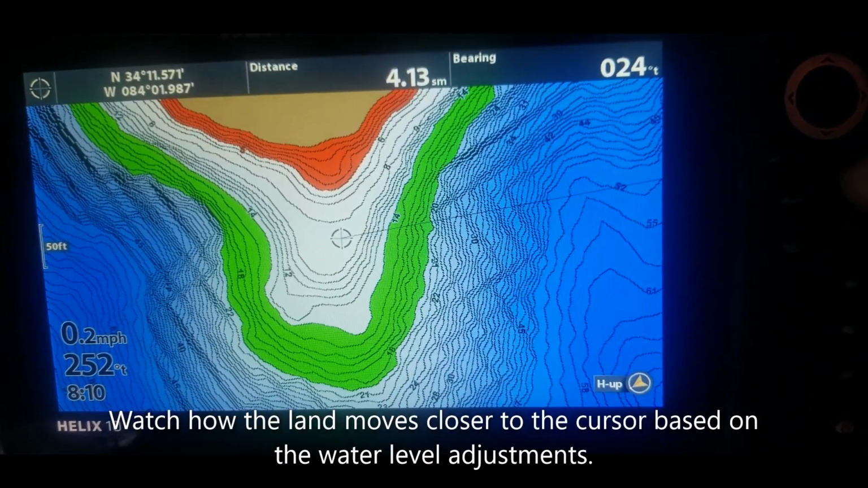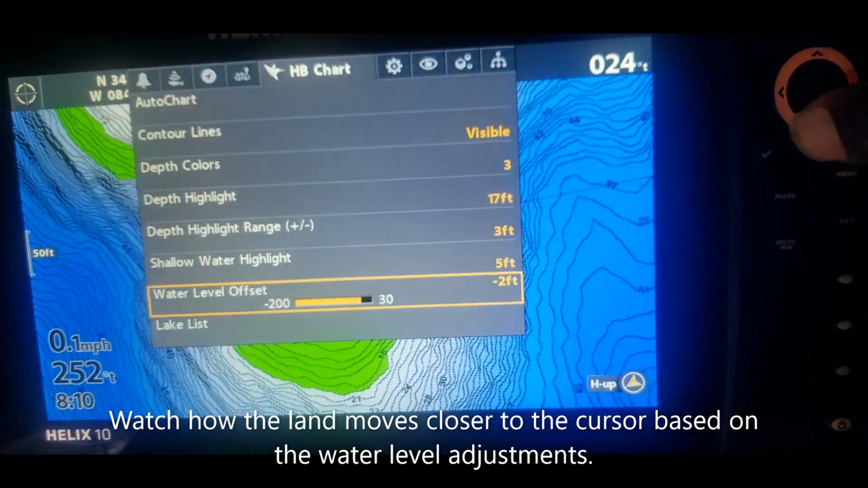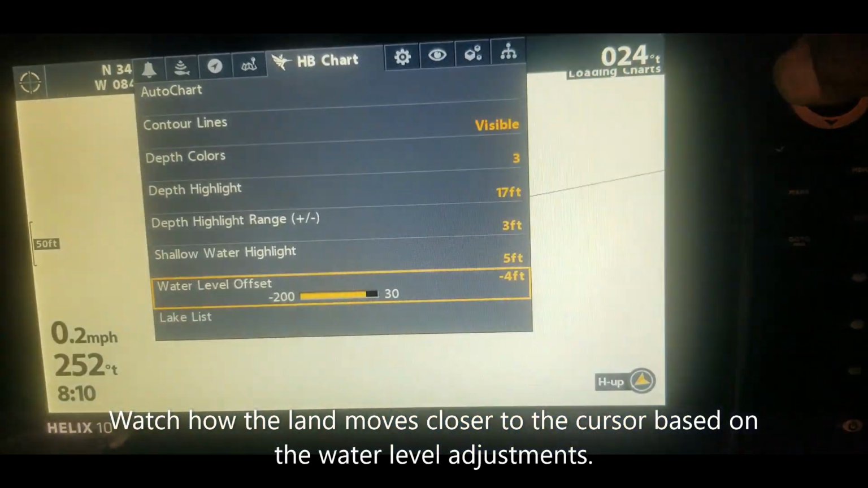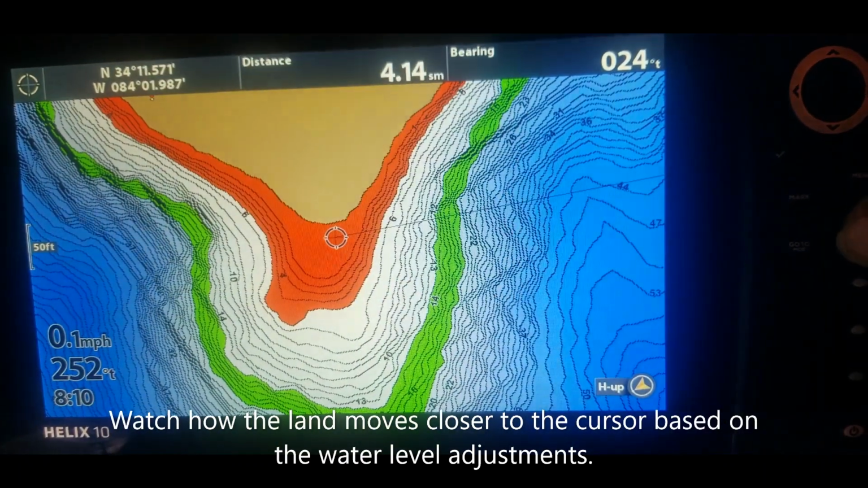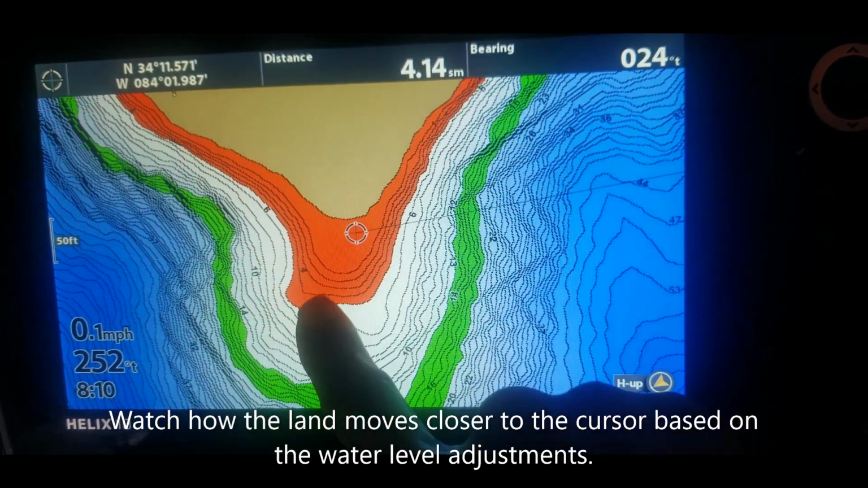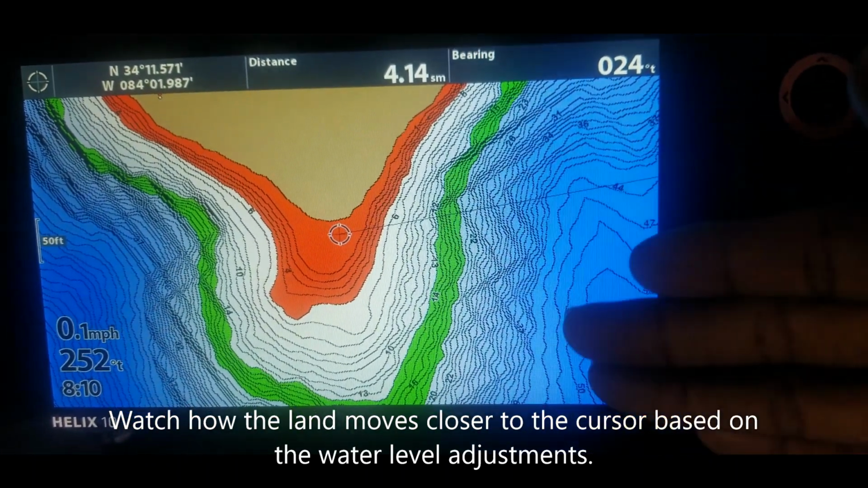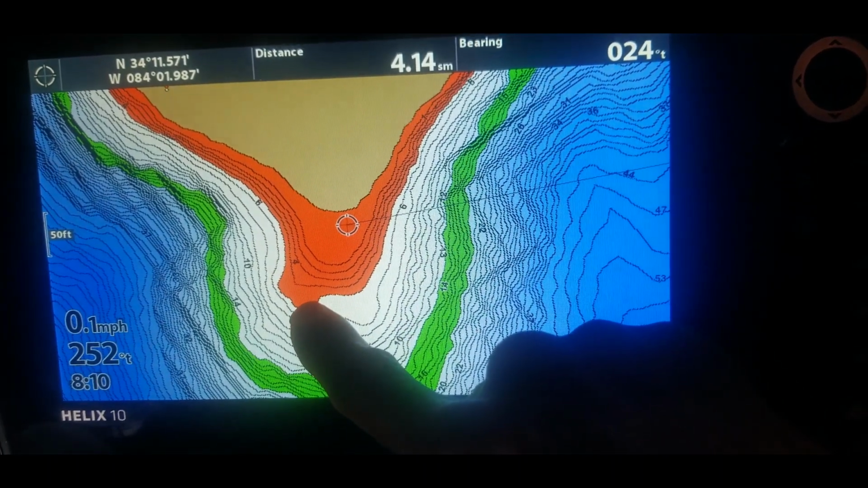So changing the water level, what that will do is, let's go back in here to -2, and let's just make this something crazy. Let's go to -10. Let's say the water is 10 feet down. And now when you go back out here to the lake, you can see how this point has pulled up. So now this is representing that if the lake was 10 feet below full pool, then that would be more of a shallow area.